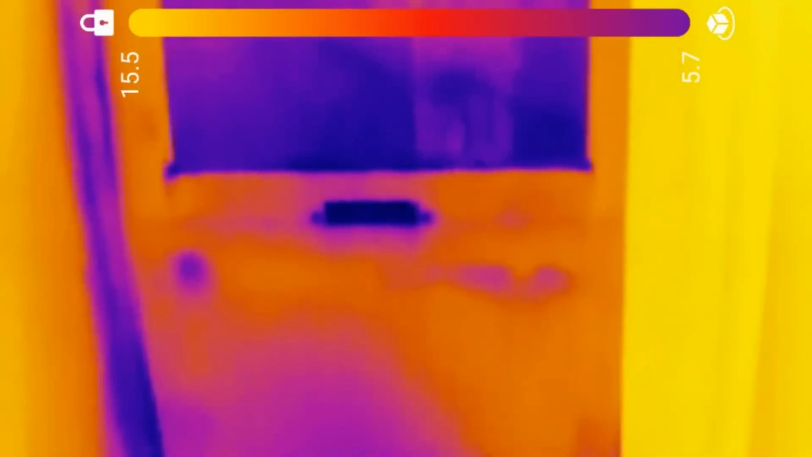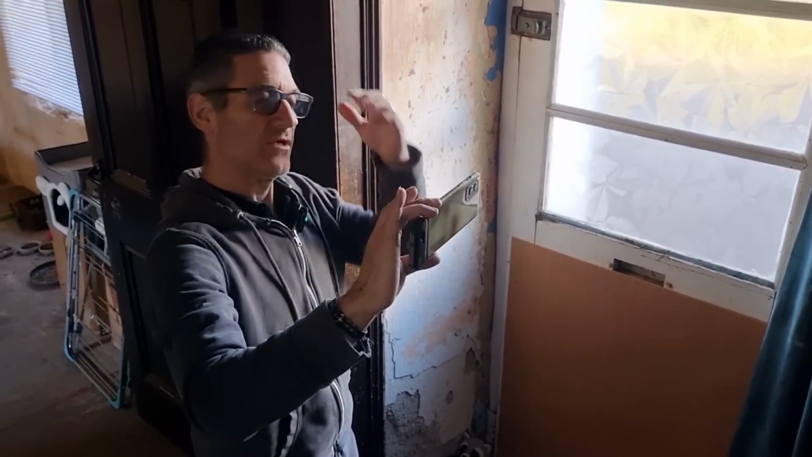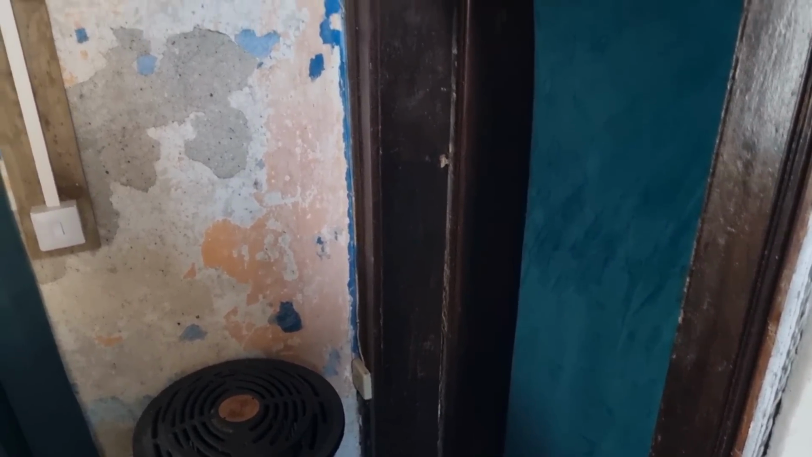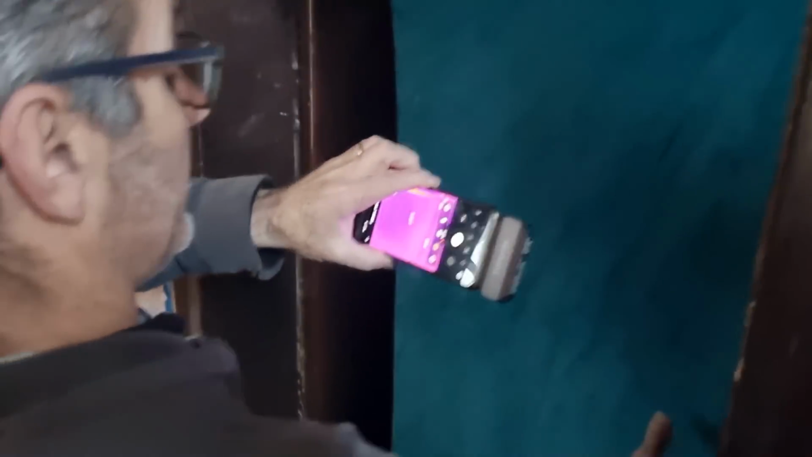But between the living room and the hall, we've now got a blanket pinned up there, and that has made a huge difference, a massive difference to the heat in the living room. Yeah, we had to take the door off, didn't we? Yeah, the door frame around there is just so rotten, and we were concerned that if we left the door attached to it, it would rip the hinges out, and we want to try and keep the door if we can. The hinges are part seized, aren't they? Yeah.